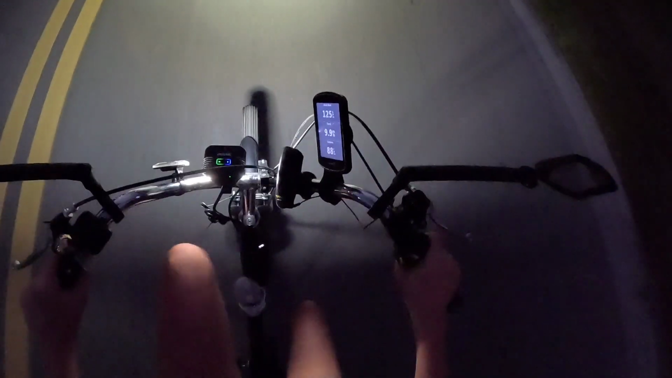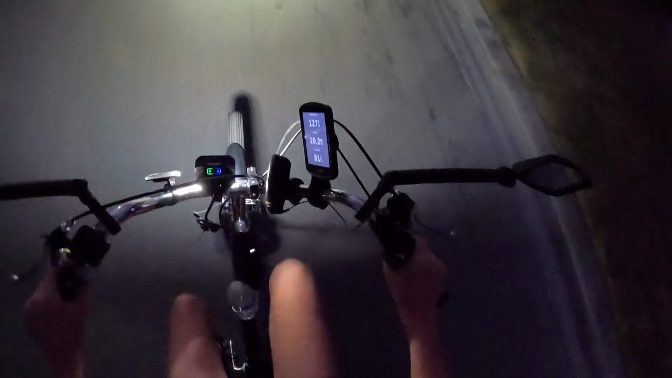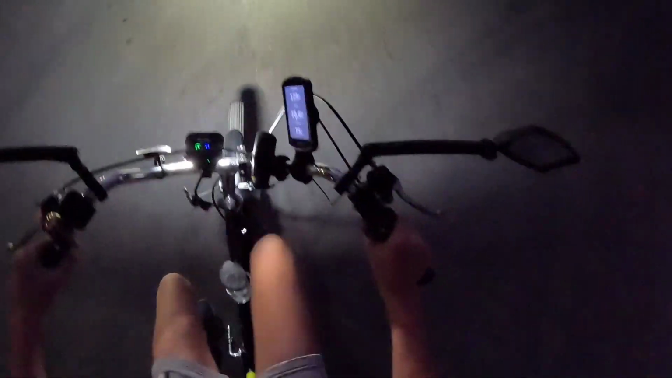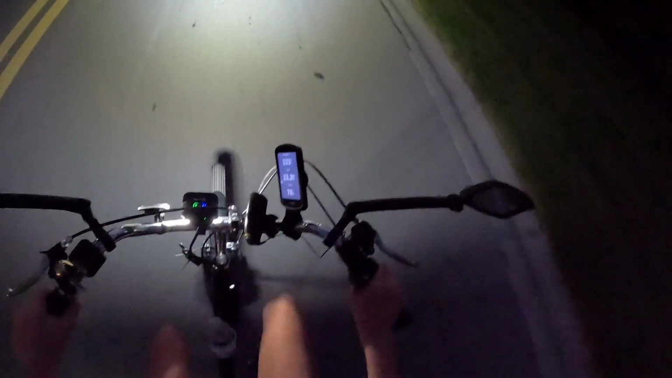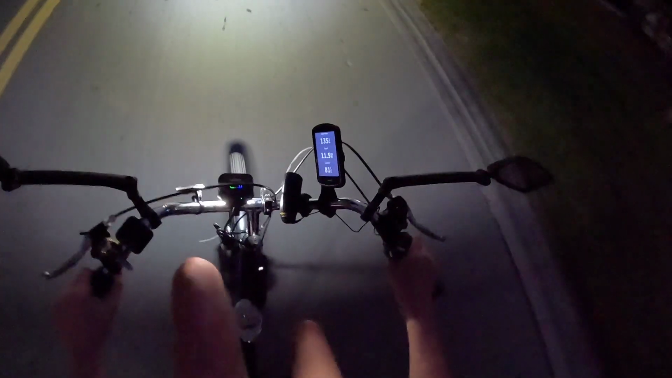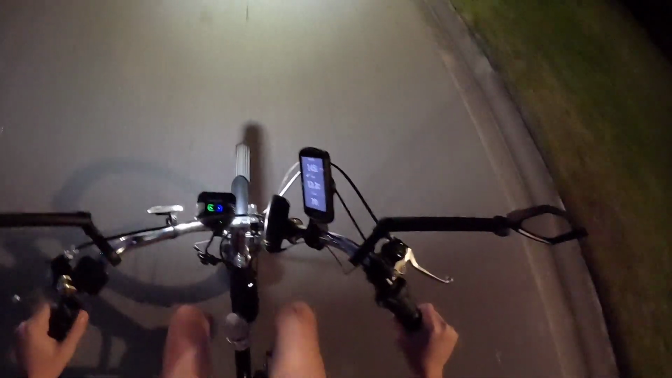Oh, okay, this road is easier. I think the wind is a little different here. I don't know, but yeah. I'm gonna go faster. I'm in fourth gear. Oh, that's a little rough there. Let's go fifth gear. How about fifth? Okay, let's do that. A little hard. 12 miles an hour. 12 miles an hour, not bad.